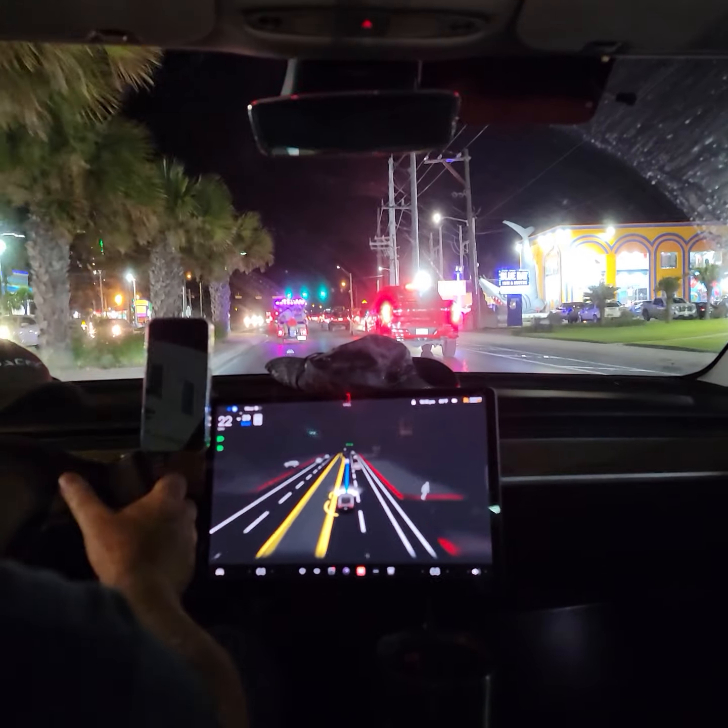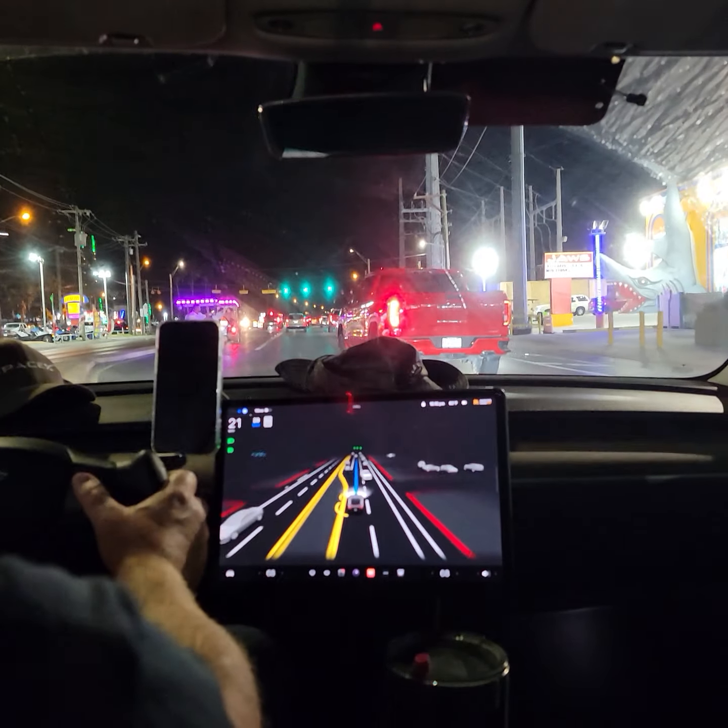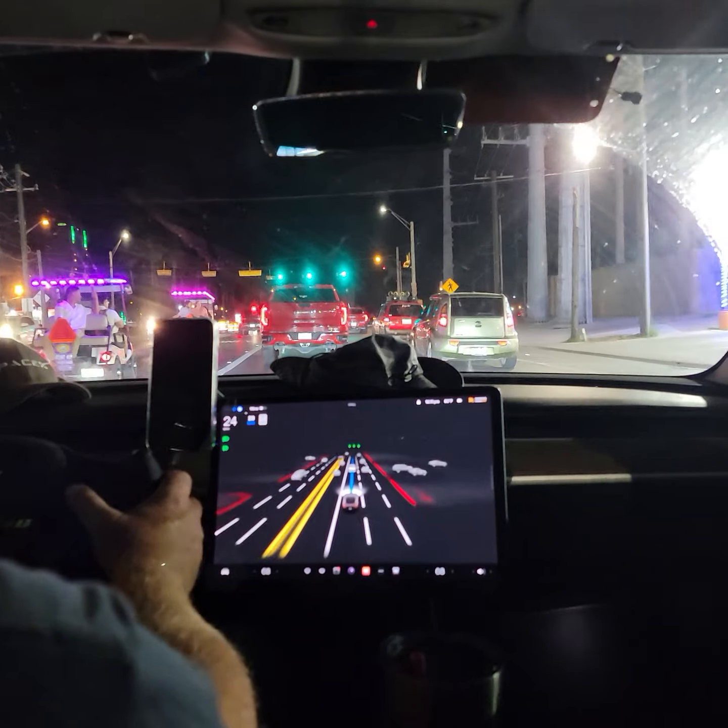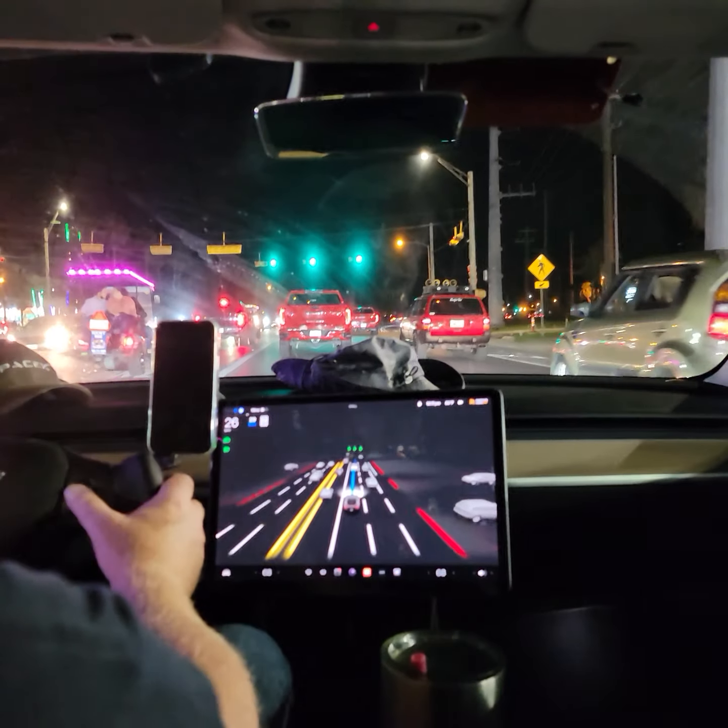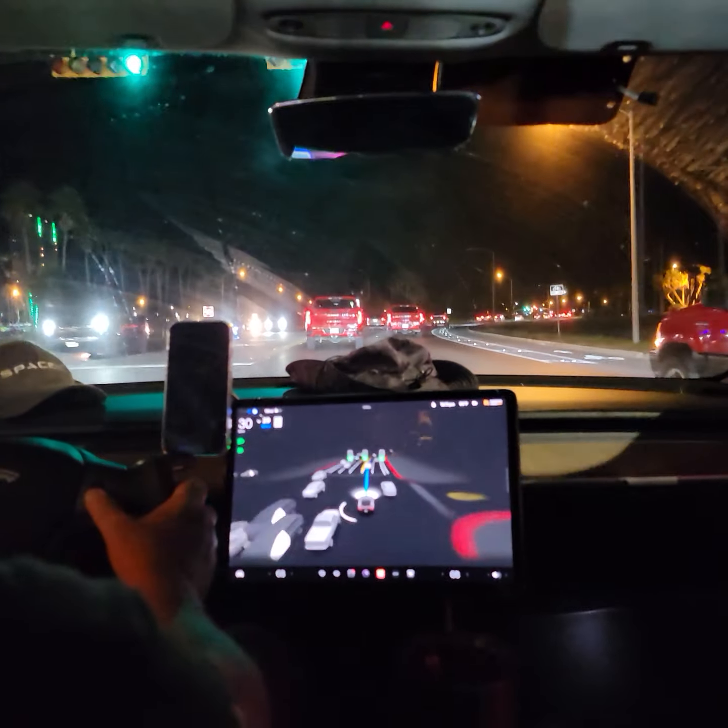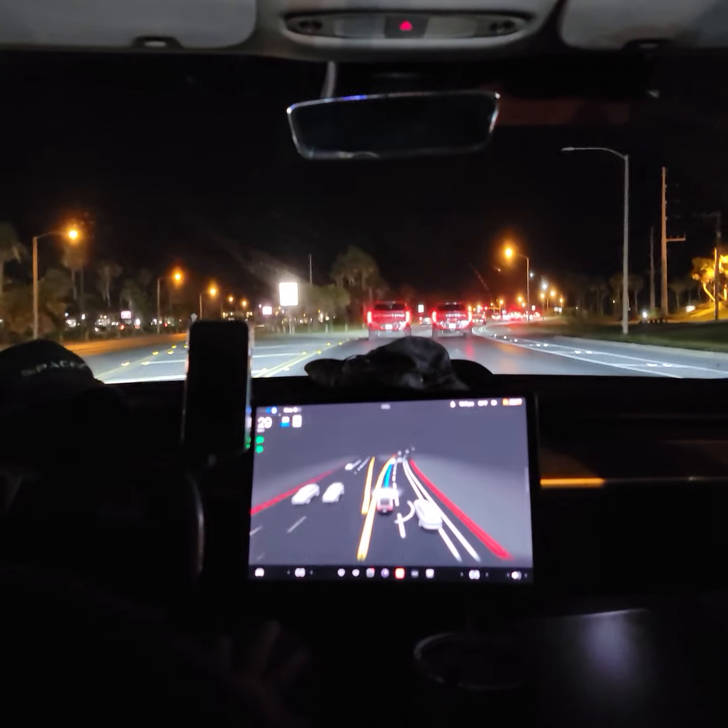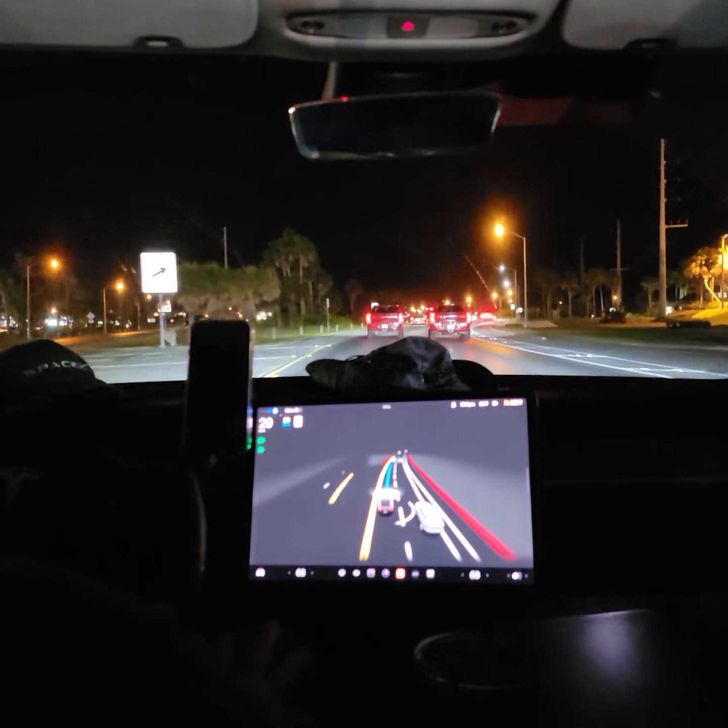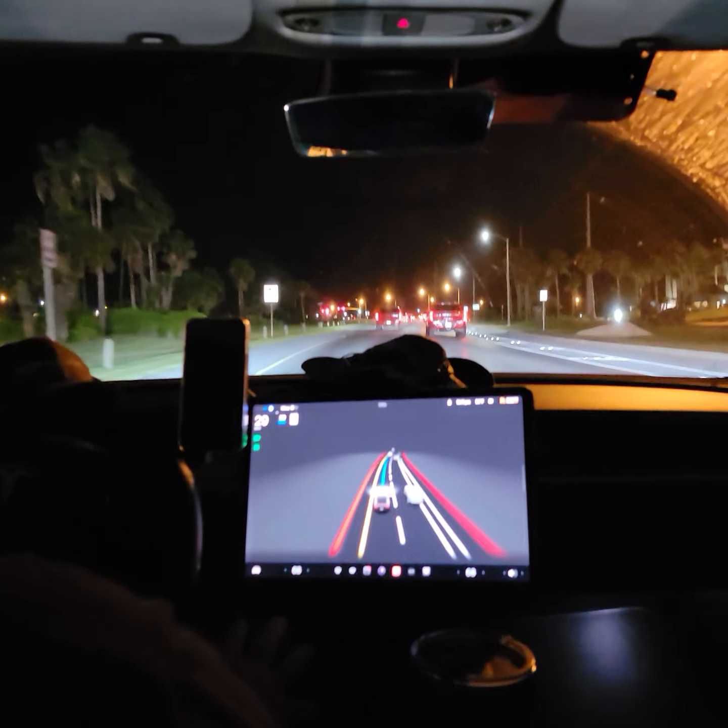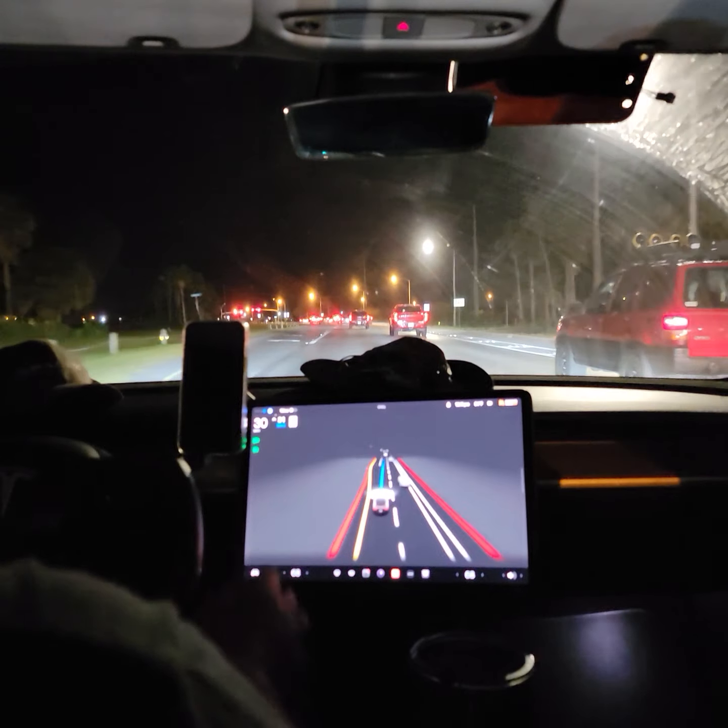Now we're behind a golf cart, and someone lost their hat. Now the truck's going back and forth. It did seem to get the distance for those golf carts a little wrong on the visualizations. I'm not sure if it's because of perspective or what.